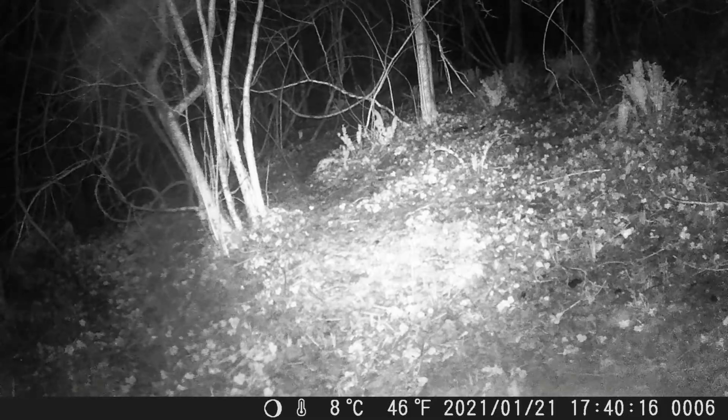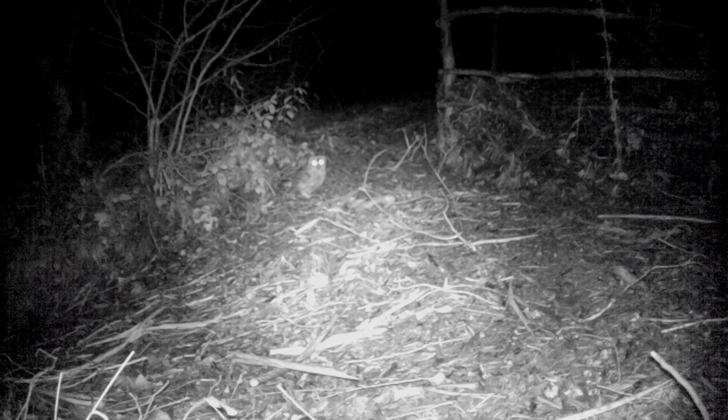Now probably one of my favourite things that we caught, which is another predator, but this time it's not a mammal, it's a bird, and we caught several videos of tawny owls. Tawny owls are probably the most common owl species in the UK, and you can often hear them just outside. They're incredibly noisy.